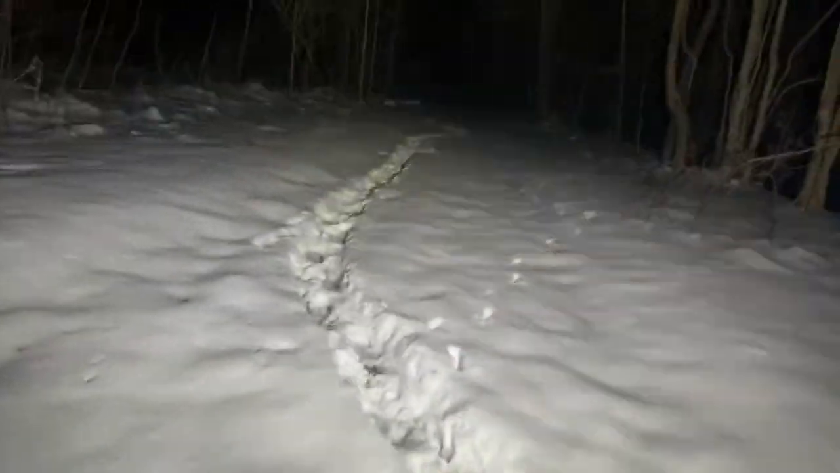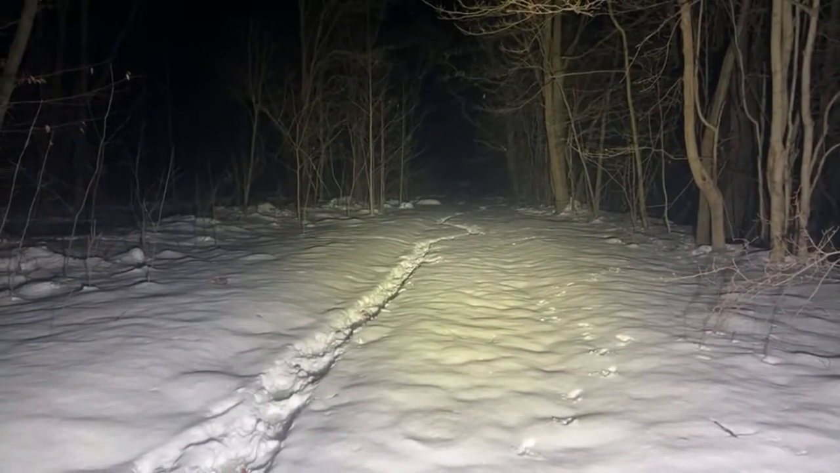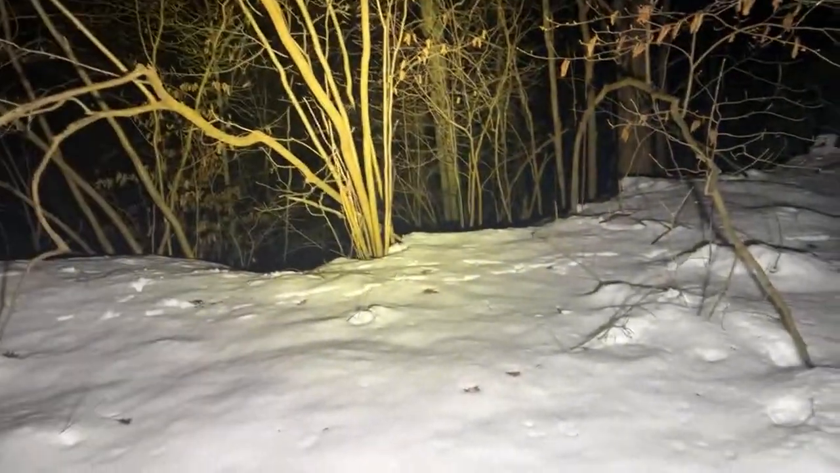As much as I want to continue on this way up further, I see it's taking me forever. This is over the right, over the ridge. All right, well, we're going to turn around and head back then, since the video is already starting to run too long.